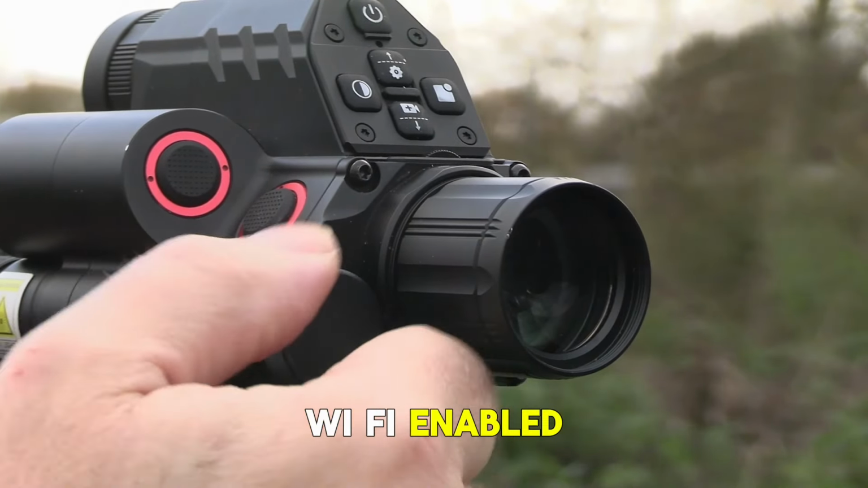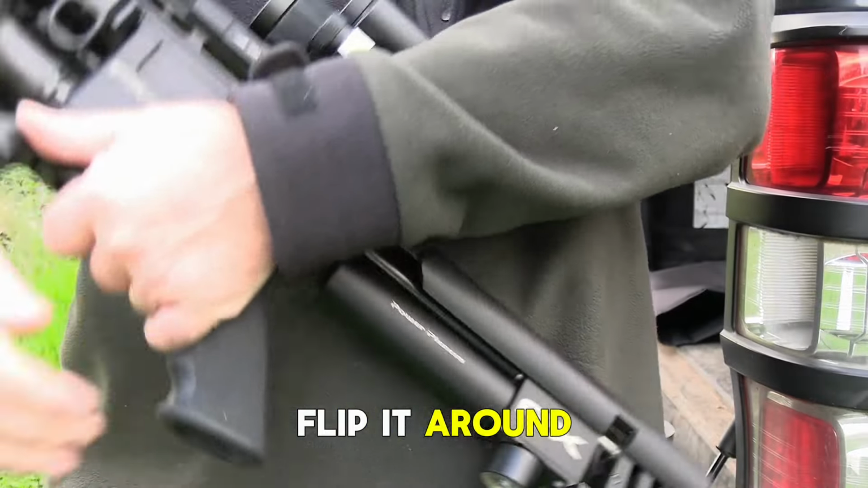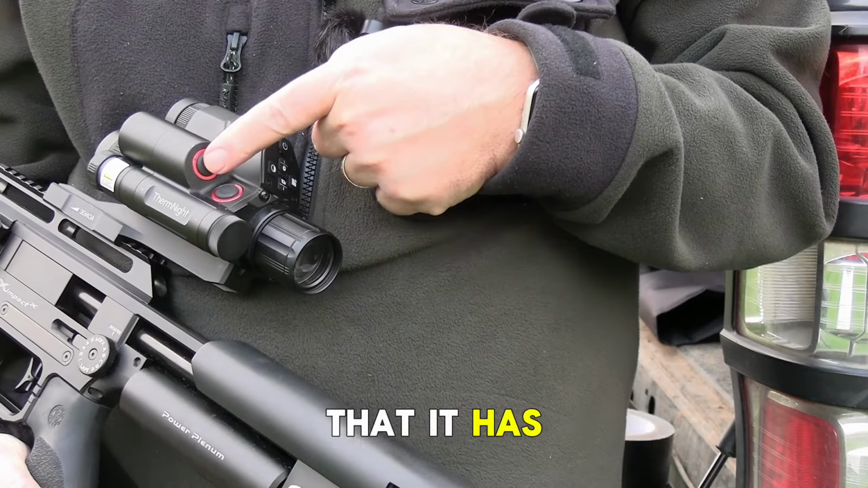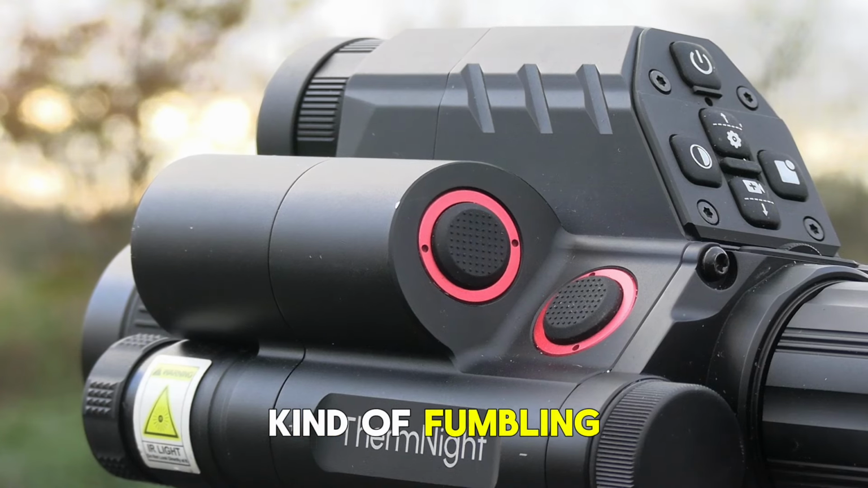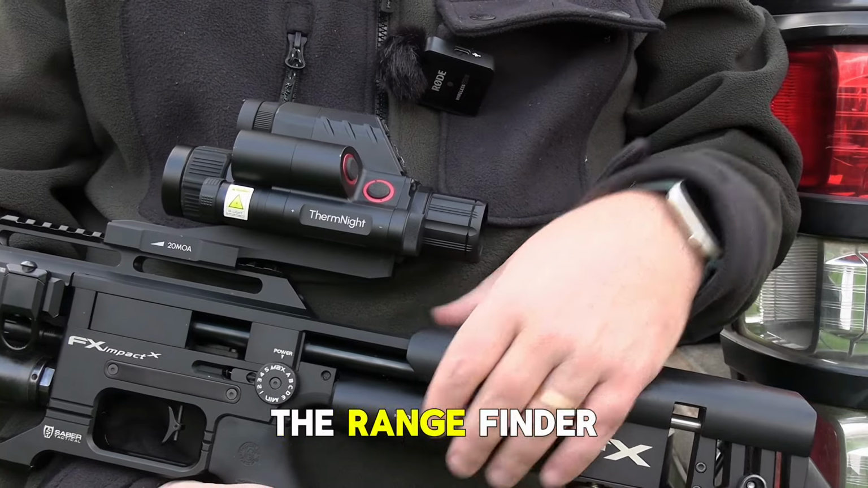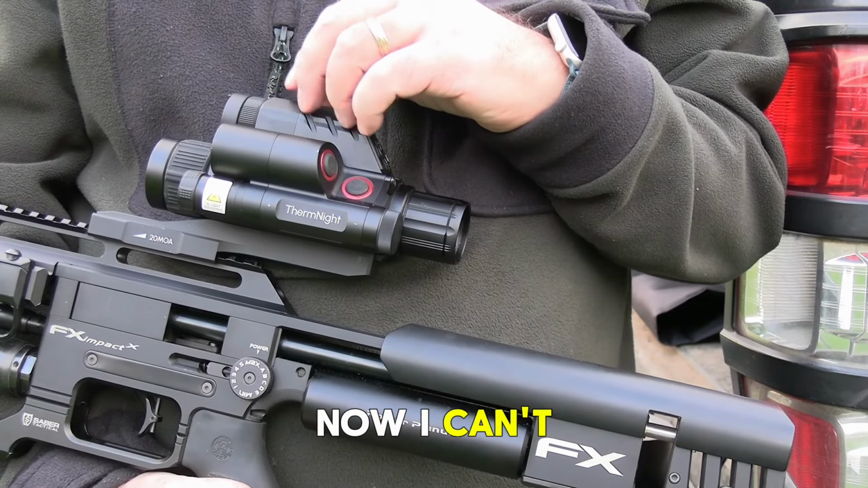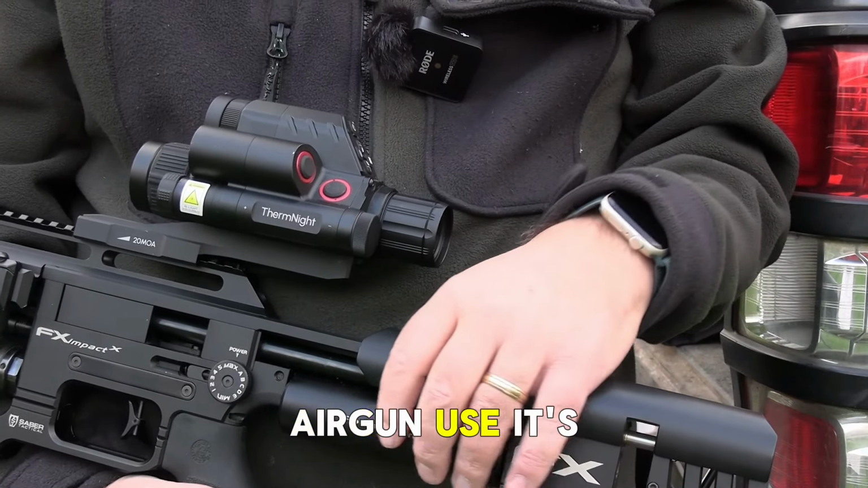It's Bluetooth and Wi-Fi enabled, has an IP67 water ingress rating, and if I flip it round, it also has a laser rangefinder, which is this unit up here, and I really like the fact that it has a button which is completely separate from the main button array, so there's no fumbling around switching the thing off or switching some other function on when you're trying to operate the rangefinder. Nice and separate and easily accessed. It will measure distance between 5 and 1,000 meters. Now, I can't say that I've taken this out to 1,000 meters, but certainly for airgun use, it's more than adequate.